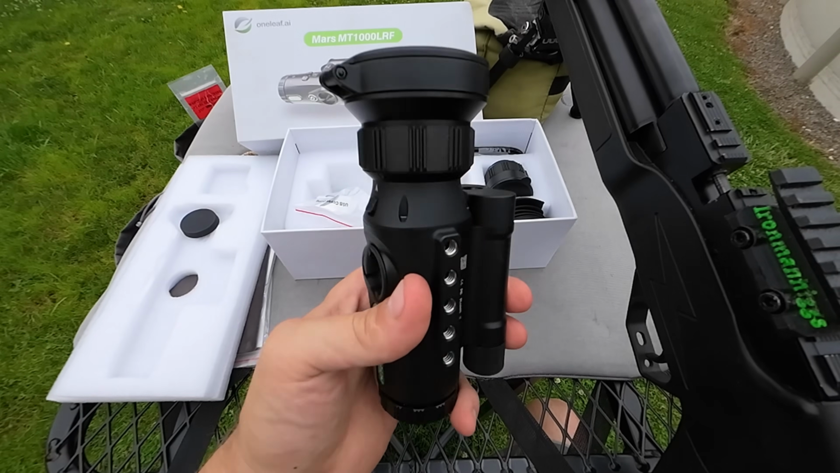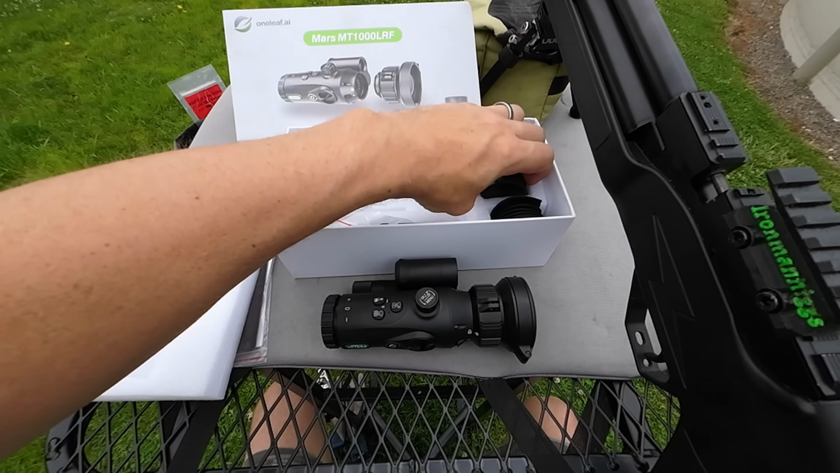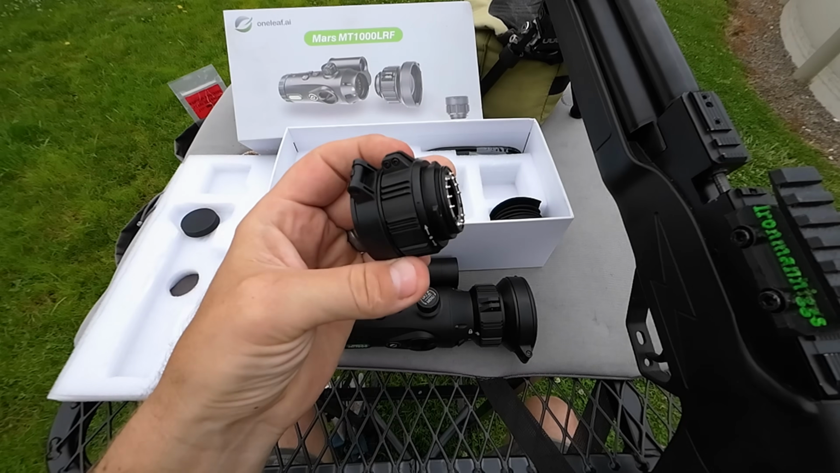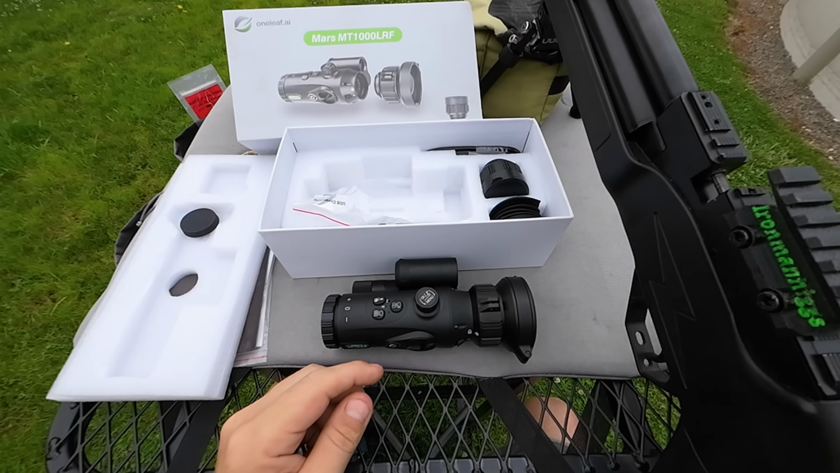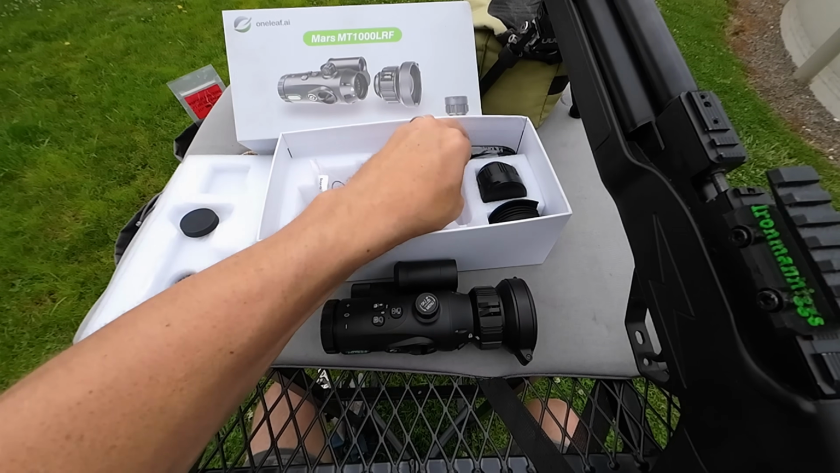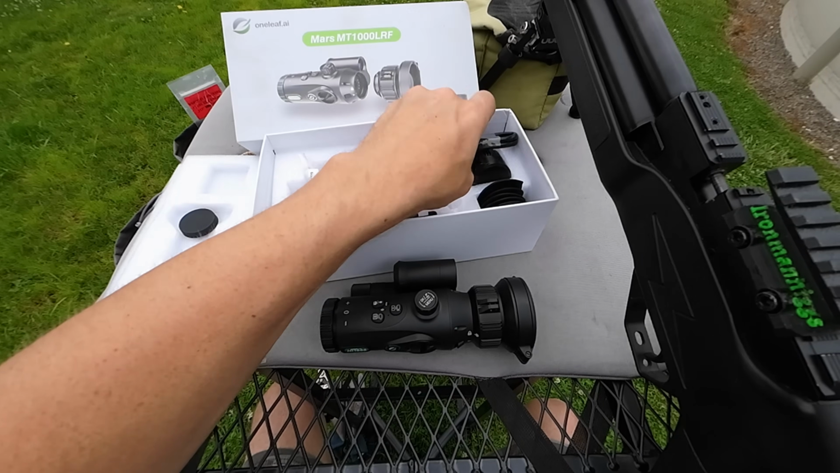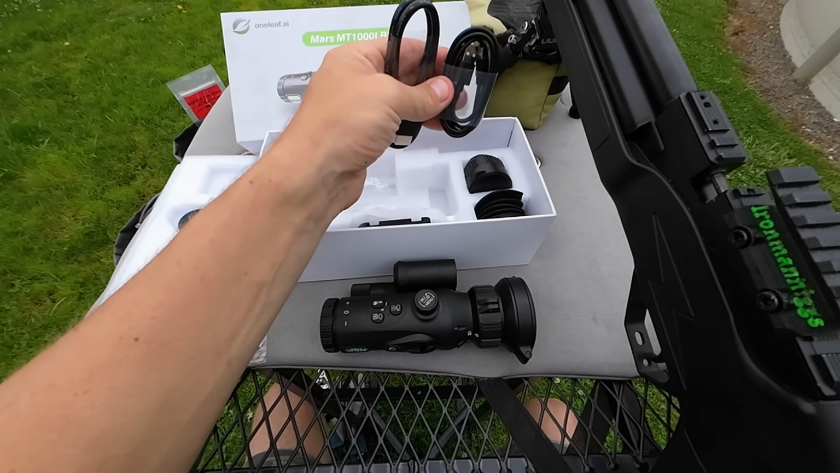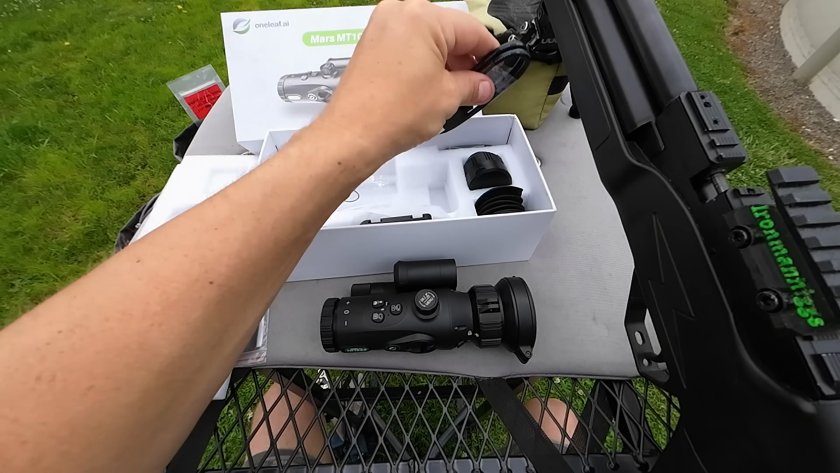It's got the 50mm lens already on this one. It also has the 25mm lens. They are hot swappable. They also have the larger 75mm lens, which I do have. It's just not in my box. Comes with a charge/data cable included in the box. Comes with your charger cord separately if you don't want to use that one.